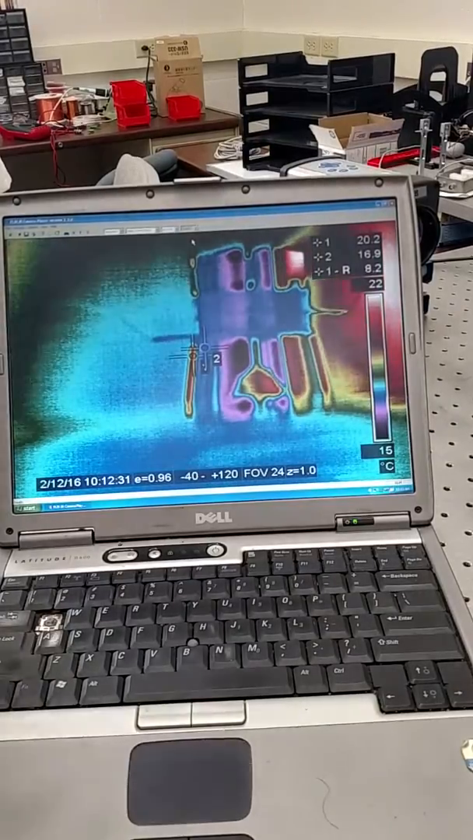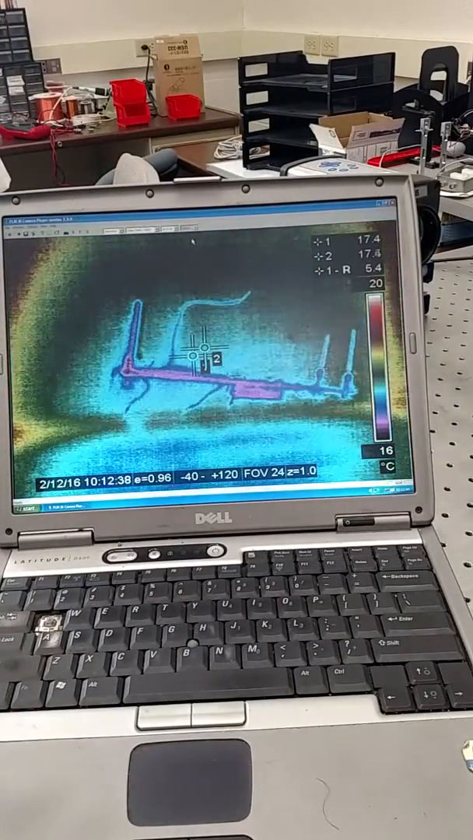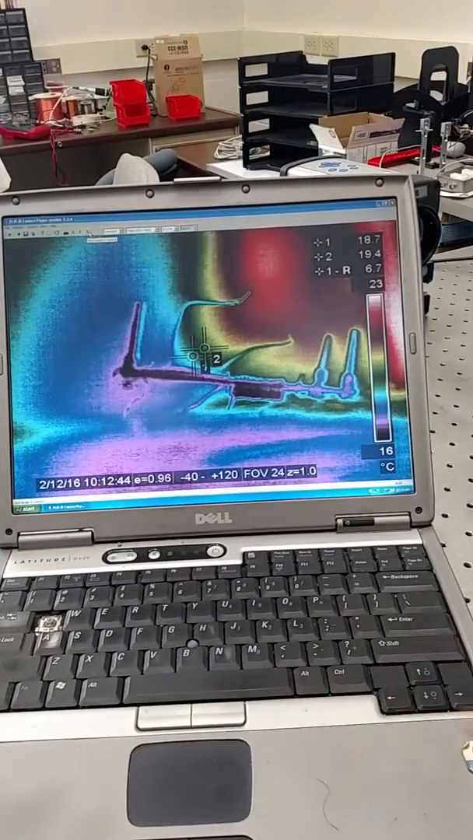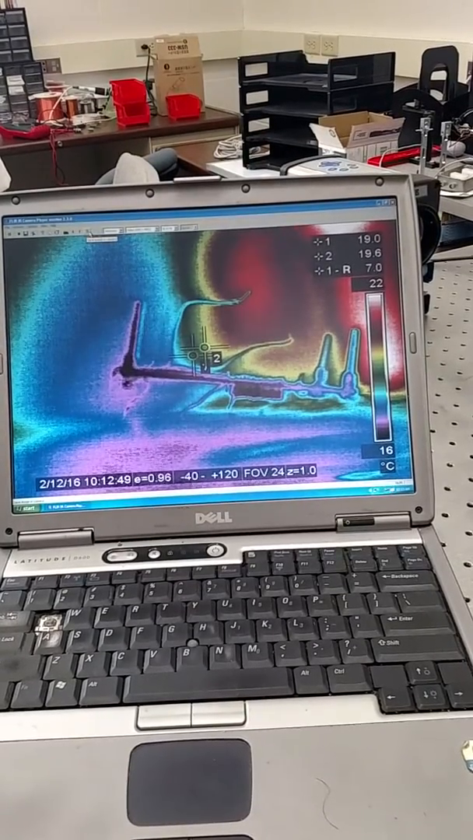Let me just change this with this here, and I'm just going to basically use this to show you how to focus the thermal camera. There's two buttons up here. This is A, F, and S. A is autofocus, F is focusing far, I think S is focusing.